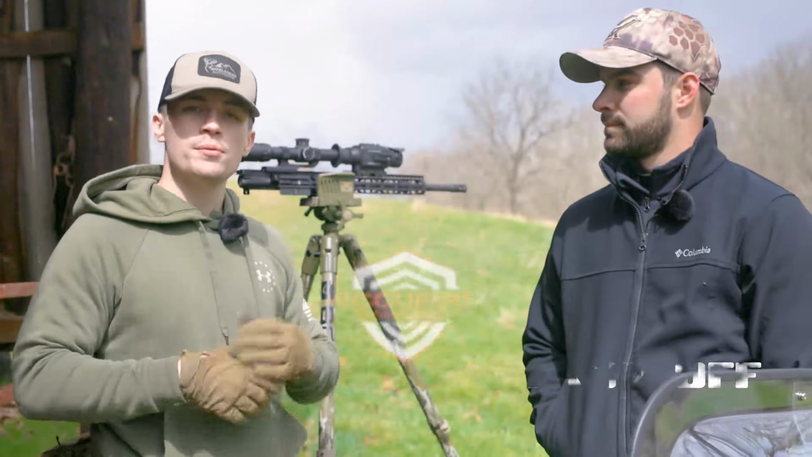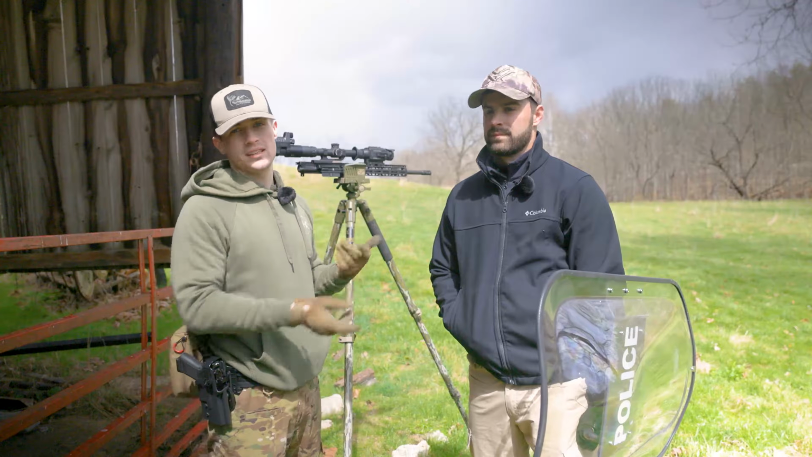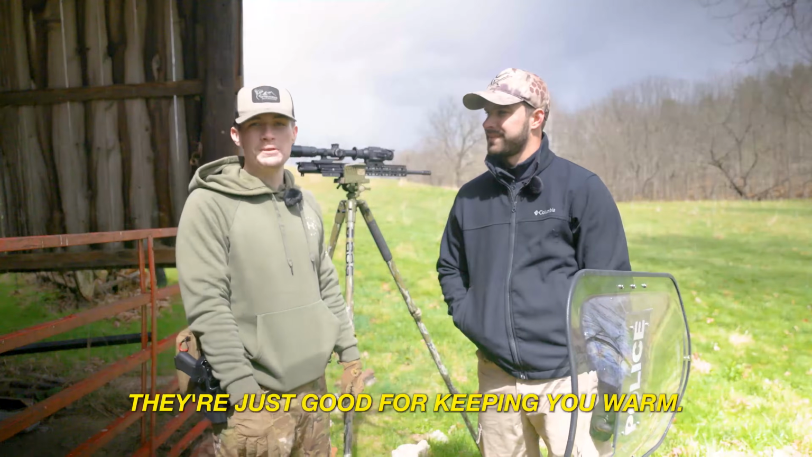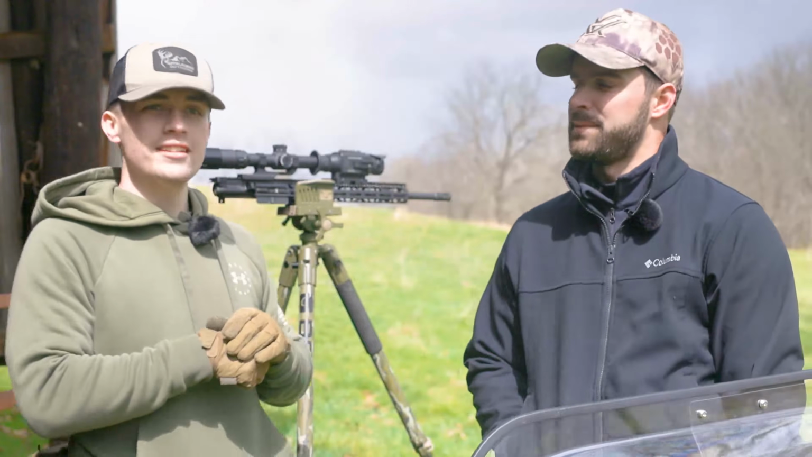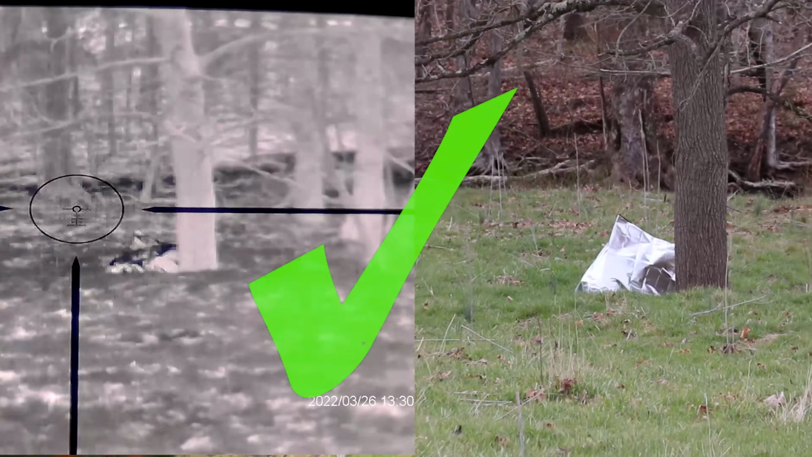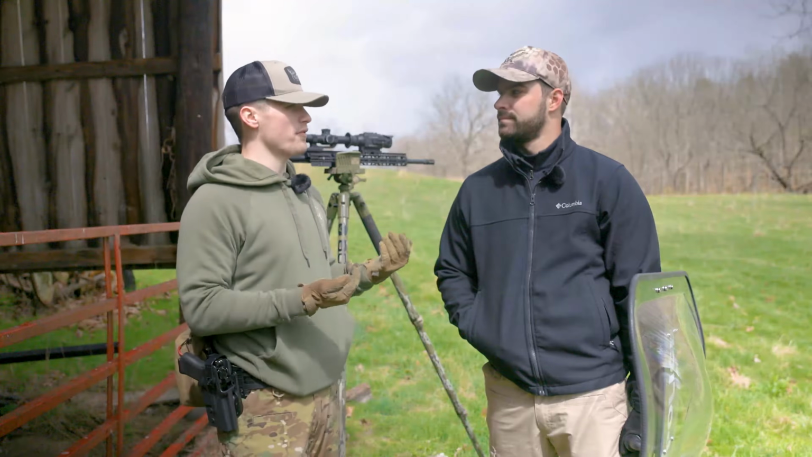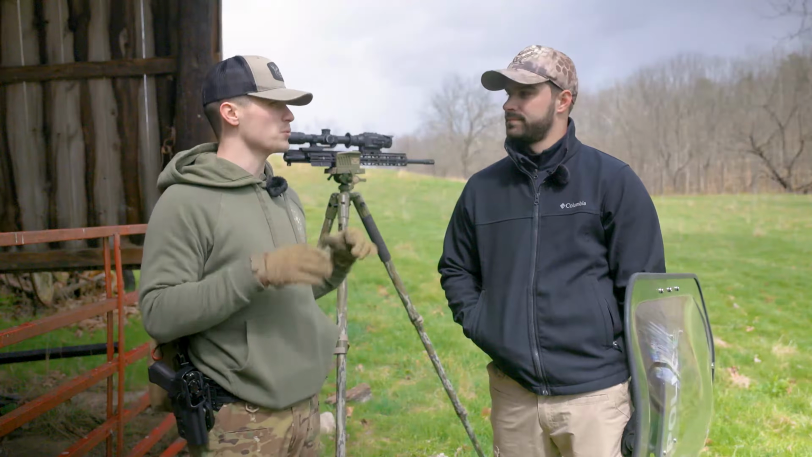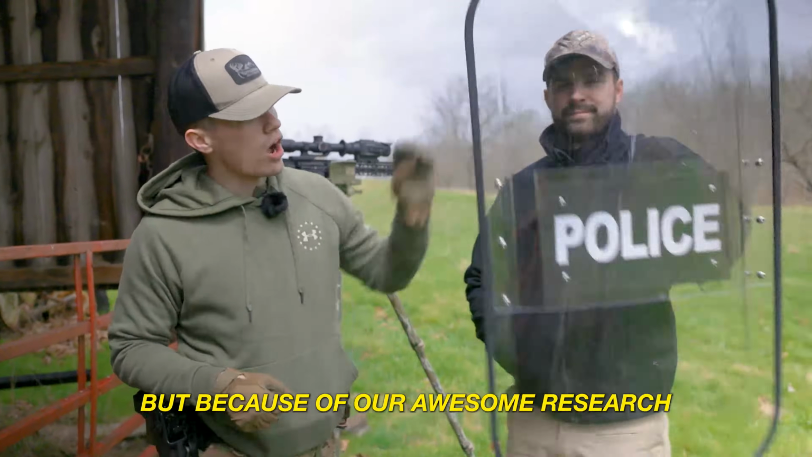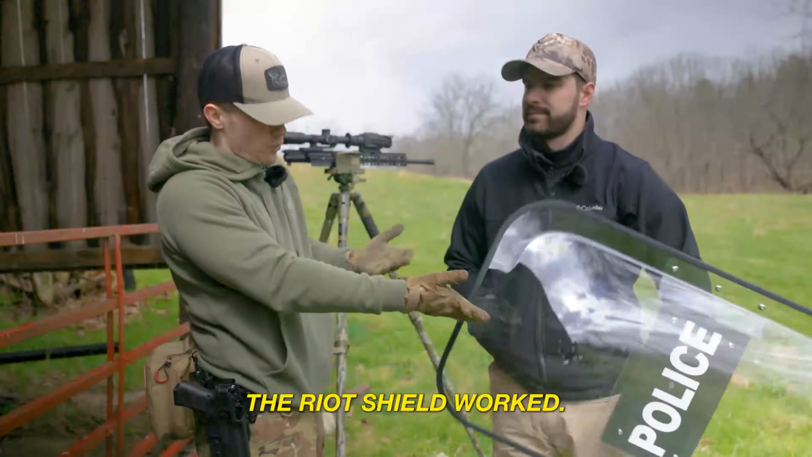And just to recap a little bit, the two clothes, the blanket, the military blanket and the jacket, just didn't work. They're just good for keeping you warm. Which it did. It did keep you warm. The survival blanket kind of worked. I wouldn't say it's the best case, but most people will have a survival blanket. So if you have a survival blanket, then you could probably hide from a thermal at some distance pretty decently. But because of our awesome research and the fact that we're just super geniuses, the riot shield worked.